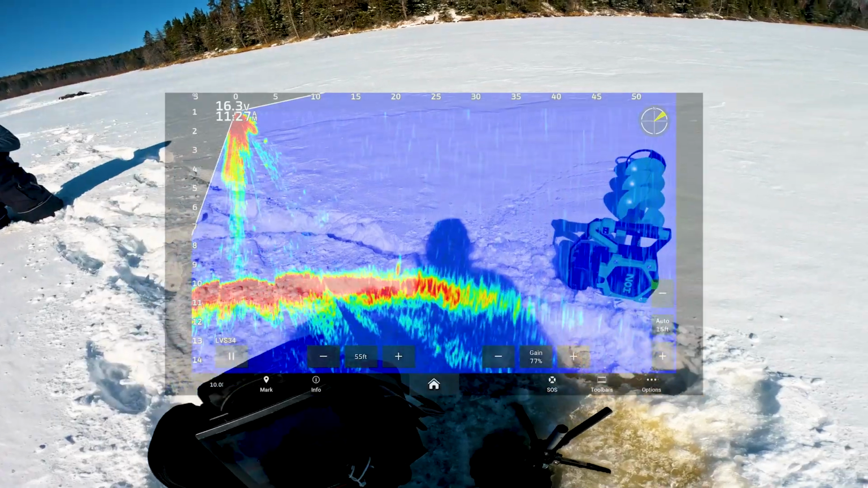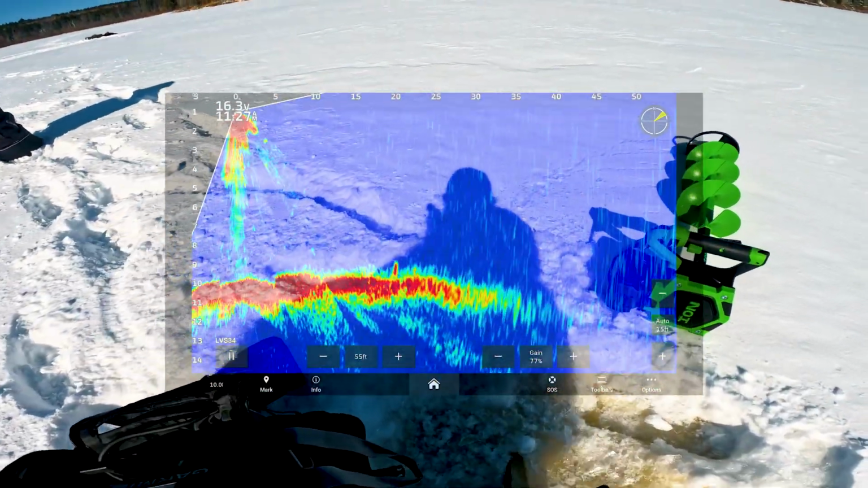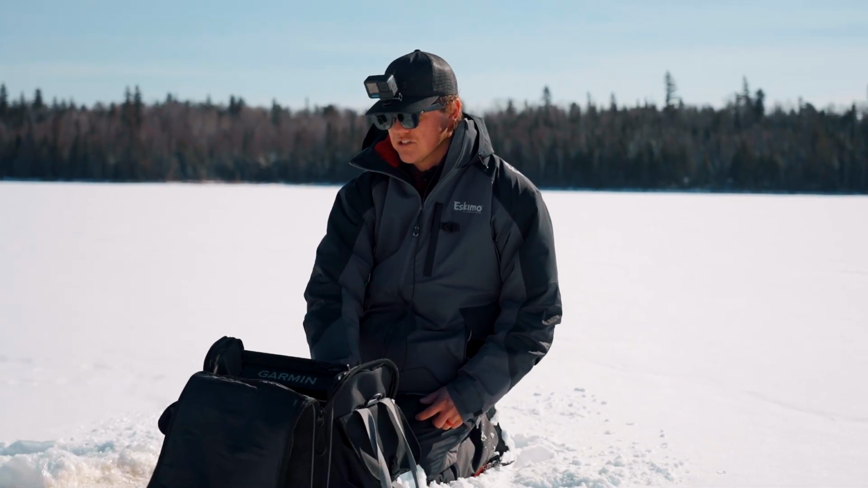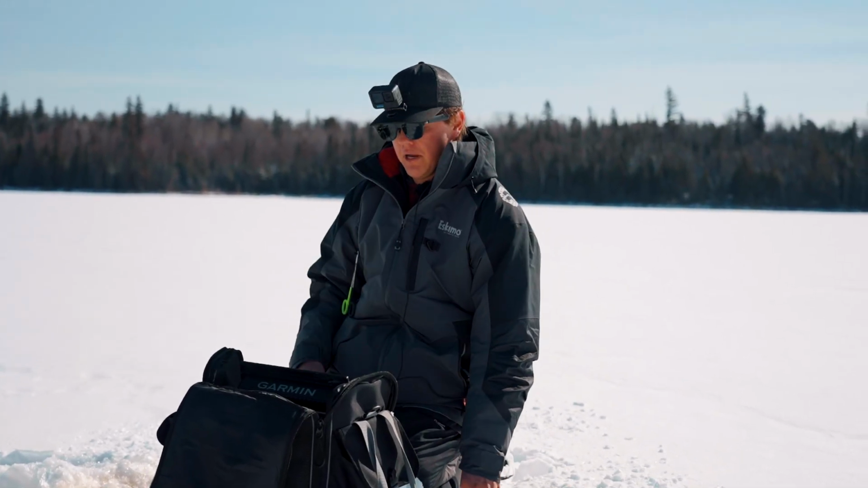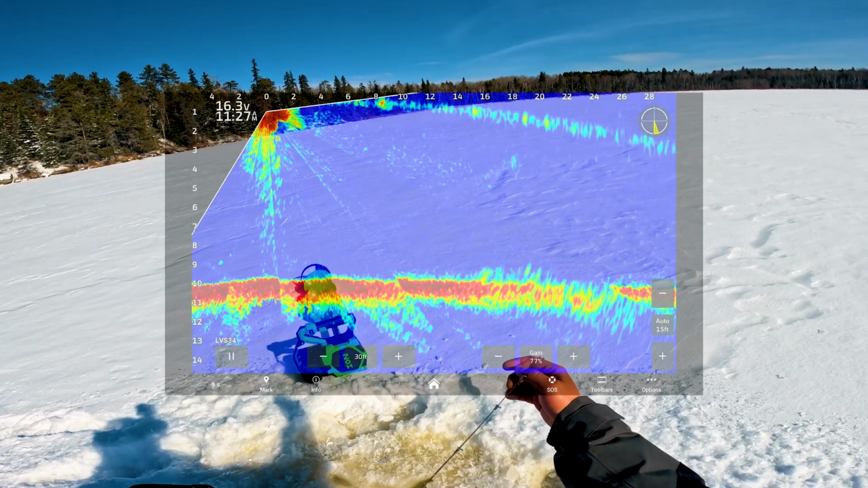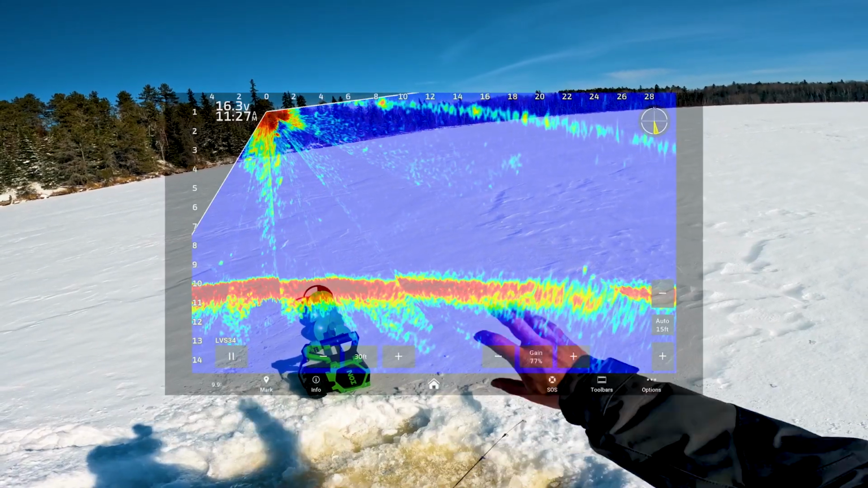All right, there's some decent marks. These look bigger. These might be crappies. They're 20 feet that way, but we'll see here. Do some scanning. Looks like these fish are kind of moving towards me, so I'm just gonna drop down. They're 14 feet away. I'm gonna try to face this way, Brandon, so I don't, oh, I spooked them all. That was crazy. I moved my knees and they went.